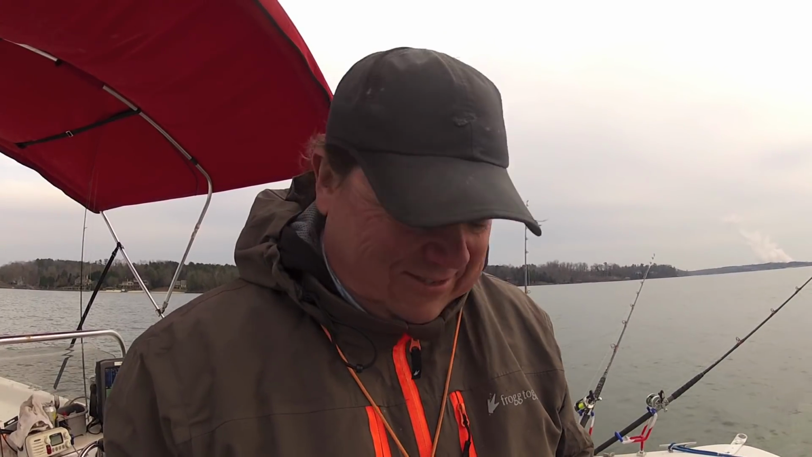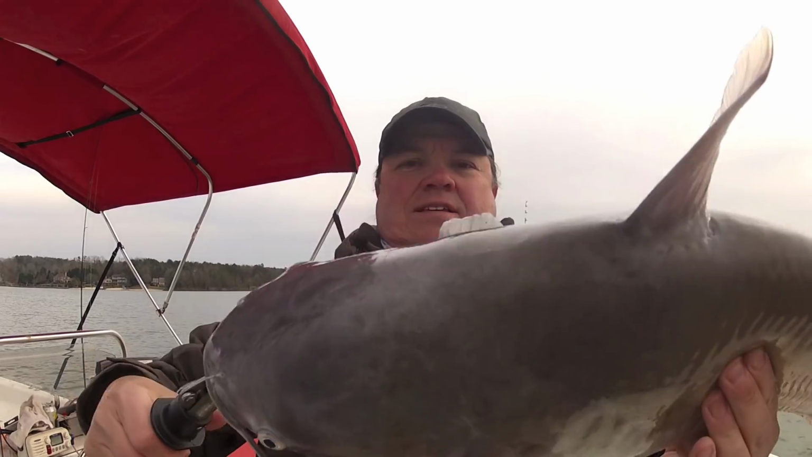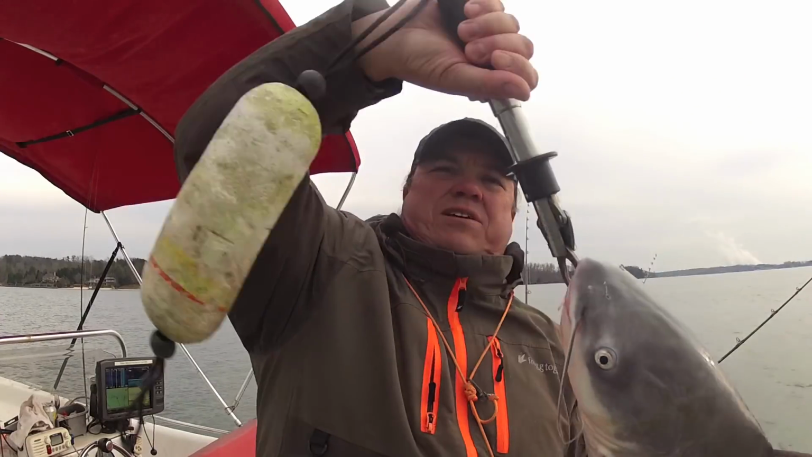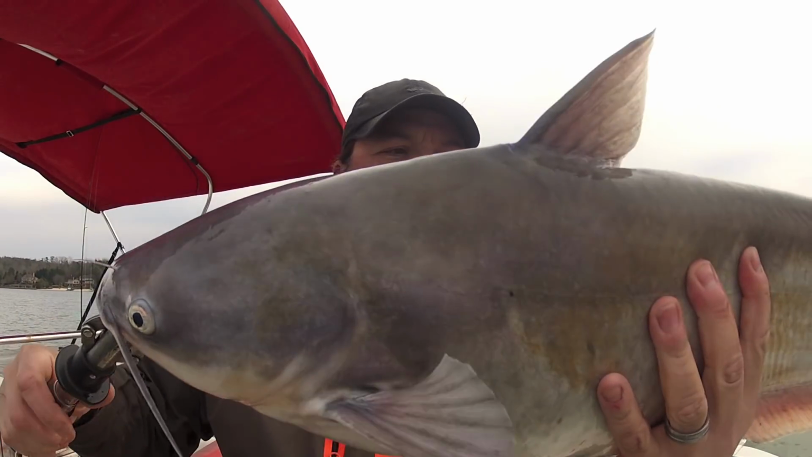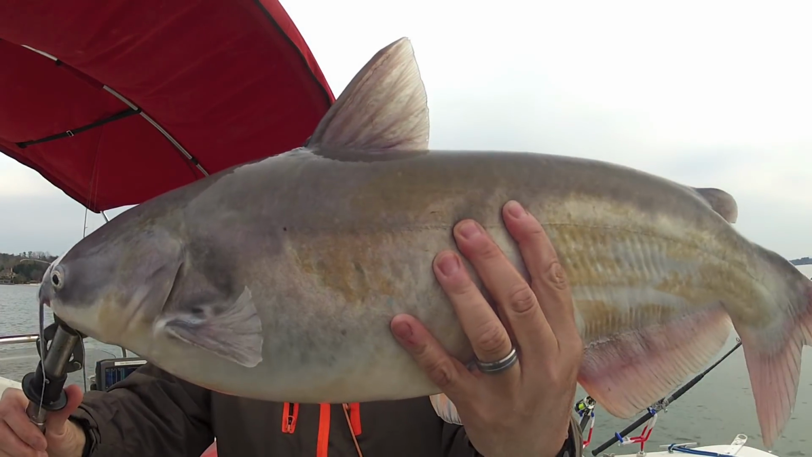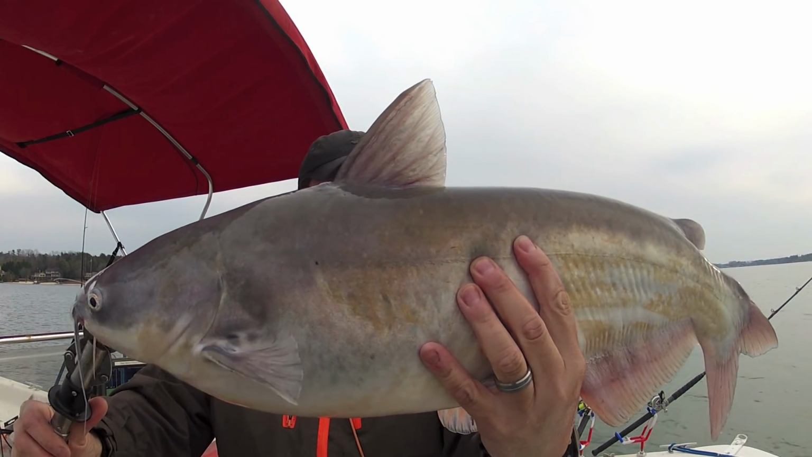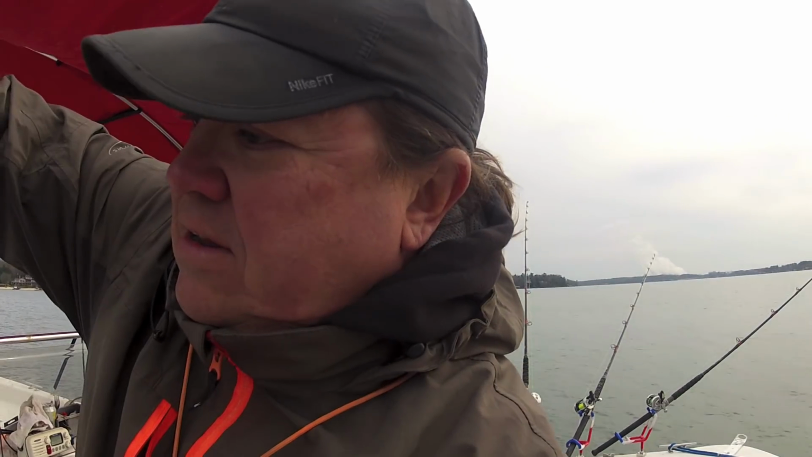Guess what, folks? Oh, there he is. Nice fish. How much does that weigh? Yeah, about 12 pounds. Another 12 pounder. We've got a bunch of them covered in mud again. Good fish. Get that one released in the water alive.